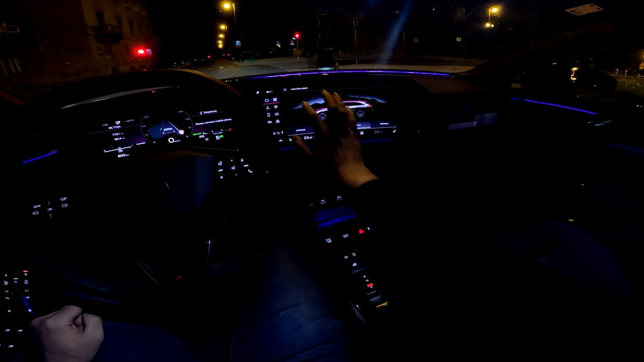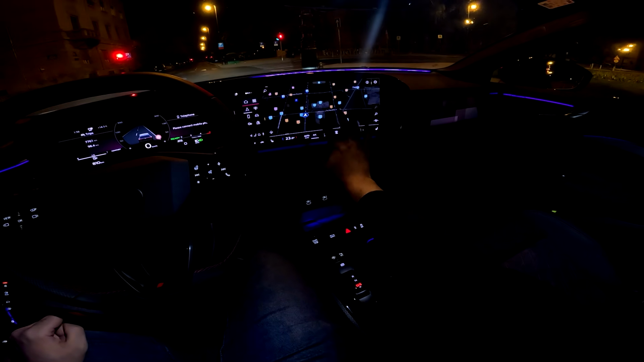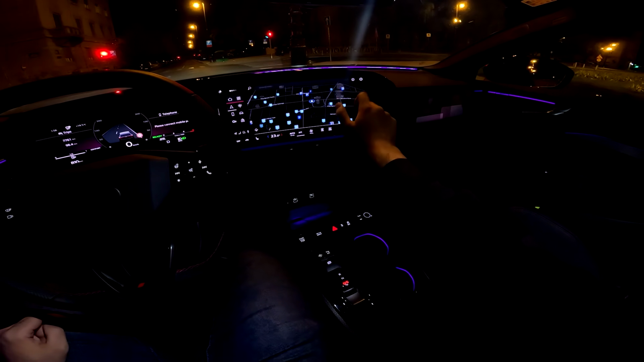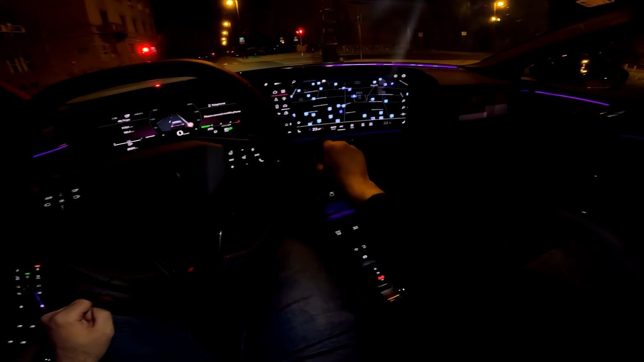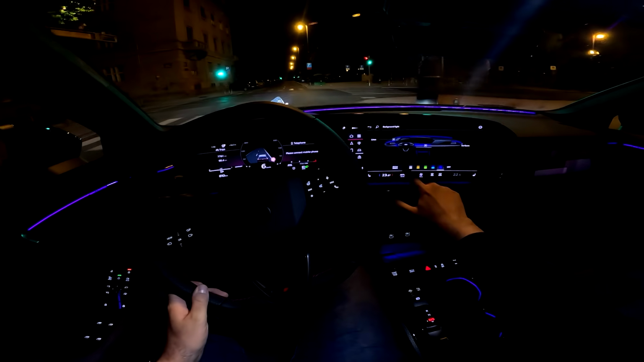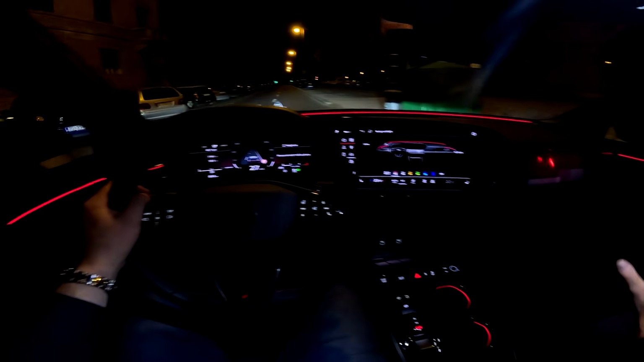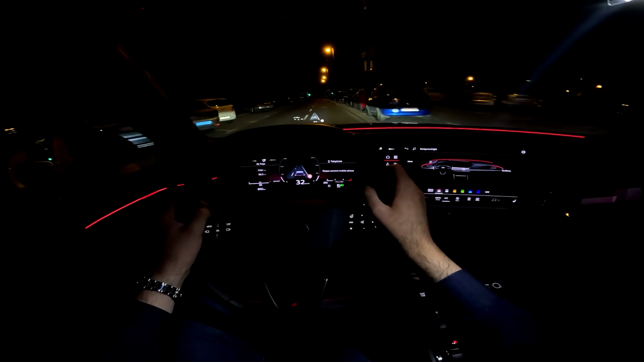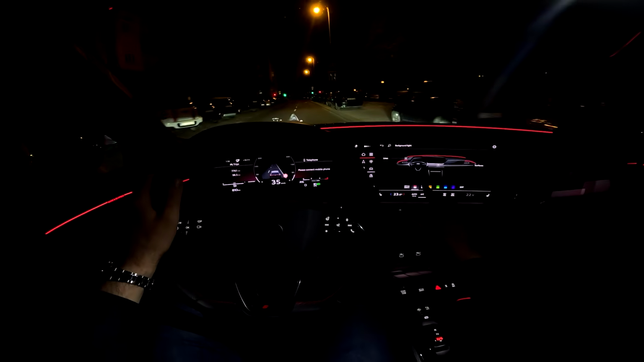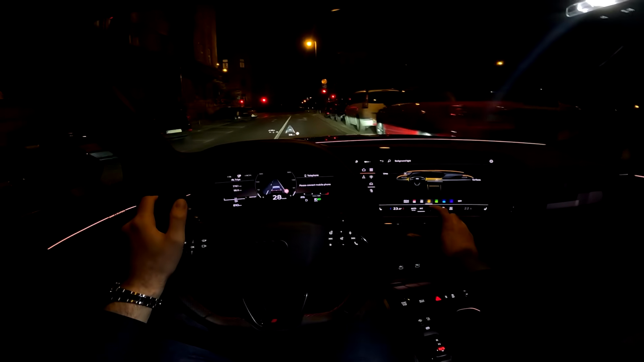Let's put the comfort for now, and also you see the lovely 3D view of the buildings here on the map. And the car has got beautiful ambient lights. So if we go here, interior lighting, and now we can change between various options. I really love the ambient lighting. If you follow me regularly, you will know that I'm a big fan of it. And here it just looks so good. So huge thumbs up from me. Tell me in the comments which one is your favorite.